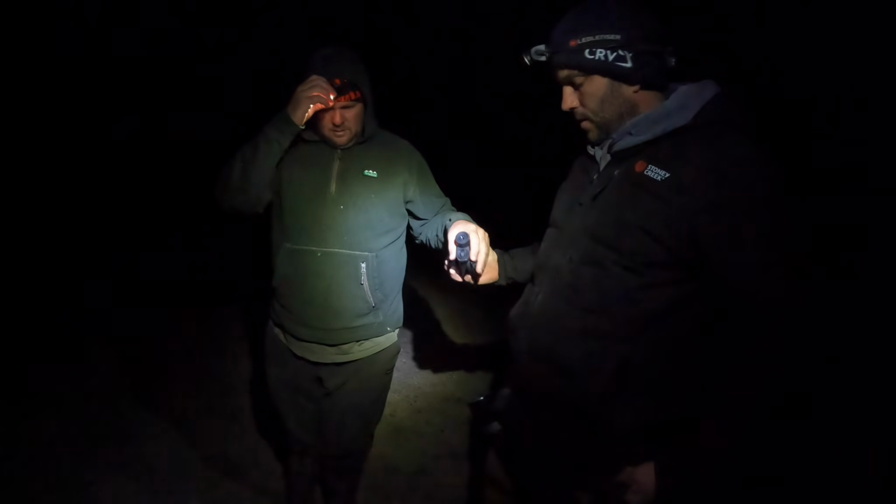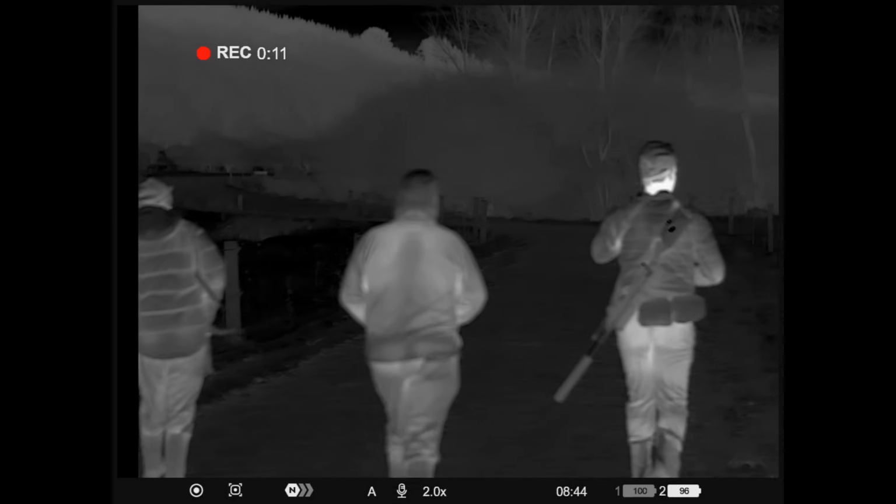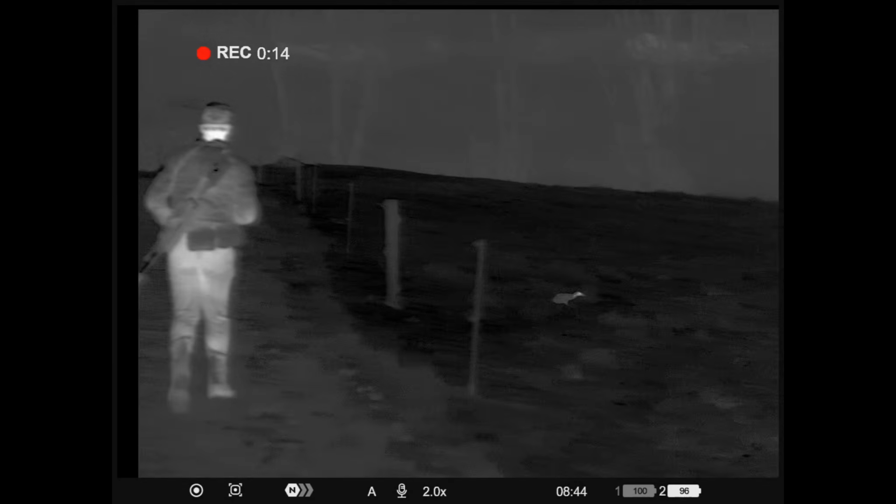blokes. On this hunt, we were going to a new location and meeting up with Campbell and Jacko, who were going to be our guides for this round of the hunt. We didn't have to go far before the action started.